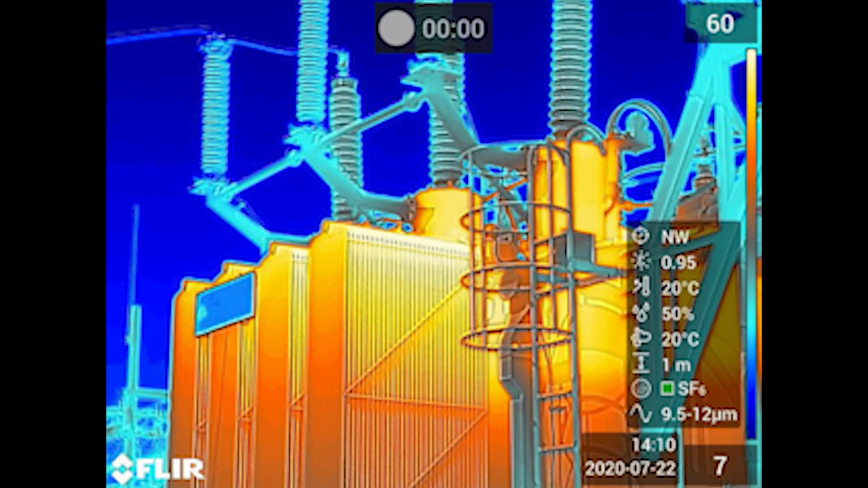In this substation, the transformer is operating quite warm. The top of the cooling fins were quite hot. The bushings were hot. Everything else seemed to be running cool.